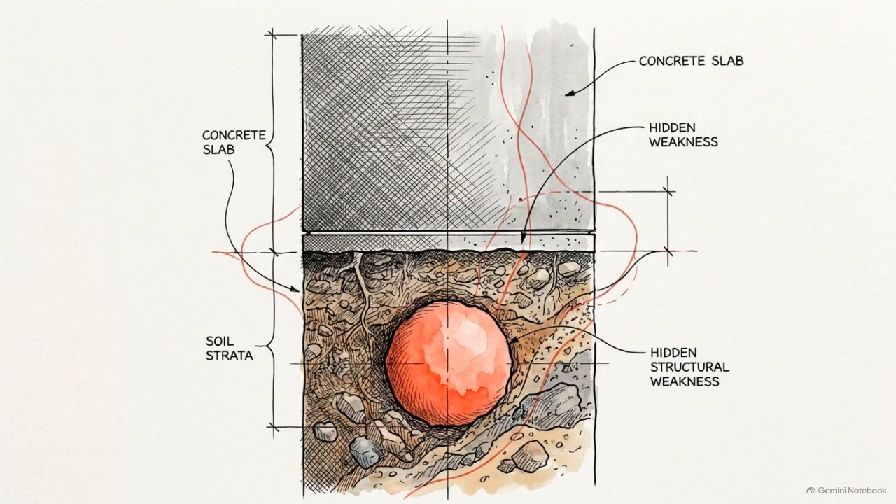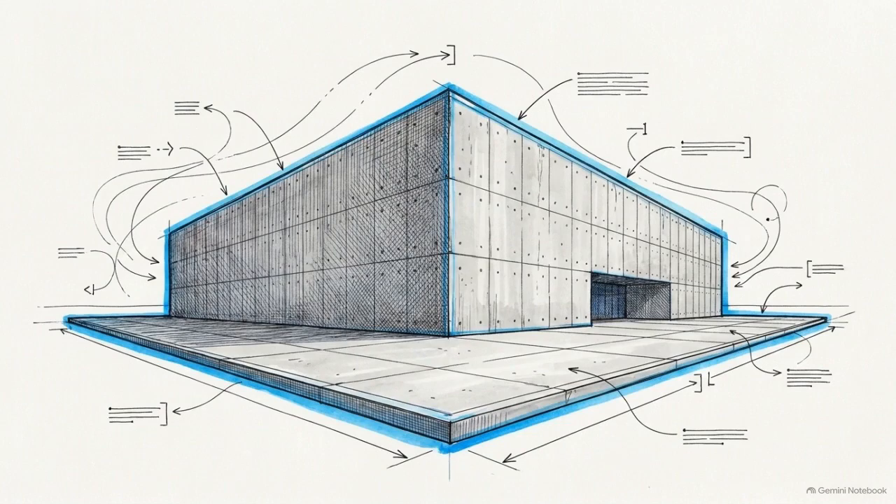By mapping the invisible terrain, GPR allows engineers to pinpoint specific subsurface vulnerabilities and address them long before they manifest as physical failures at the surface.